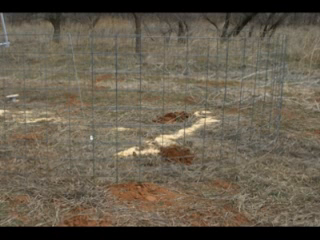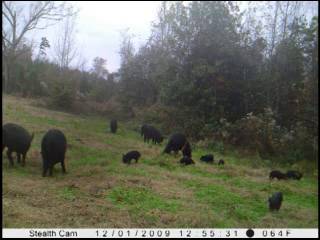The most common mistake is to use a simple wire setup at the back of the trap, requiring the hogs to trip the gate closed on their own. Here are 3 examples to demonstrate how tripwires would have missed 16 of the 38 hogs captured.